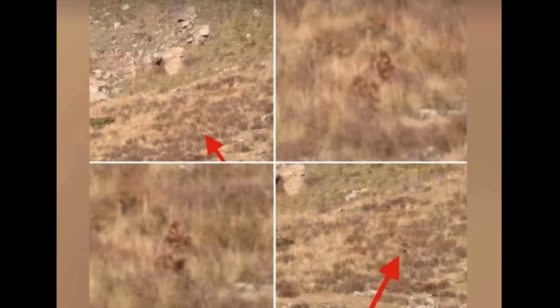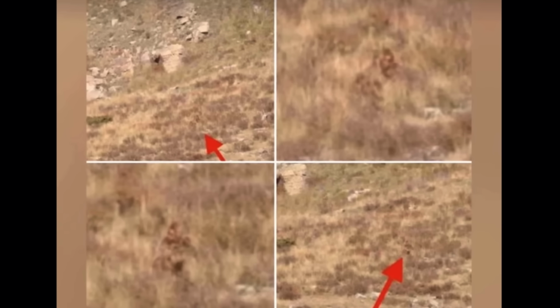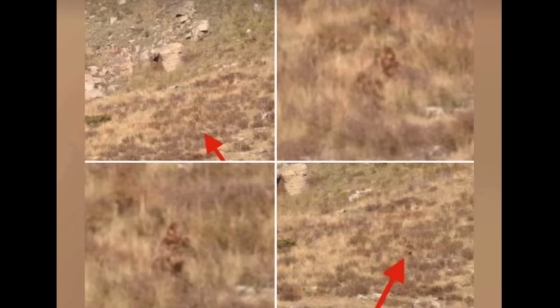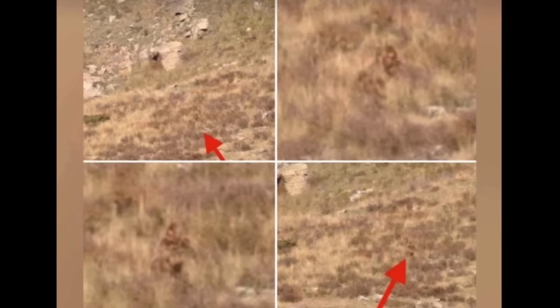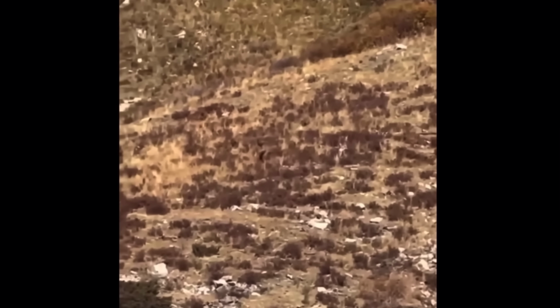Shannon was later interviewed by the New York Post where she said, "If you asked us before our trip, we could have said maybe Bigfoot is real, but now we are convinced." Shannon also snapped a few photos of the being as they drove by as well. I find this particular encounter very interesting because of the amount of substantial evidence. It definitely leaves you and I with very many unanswered questions.